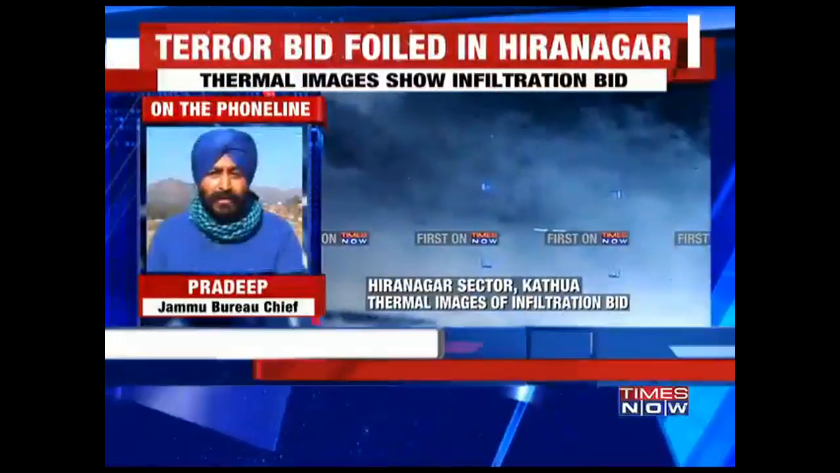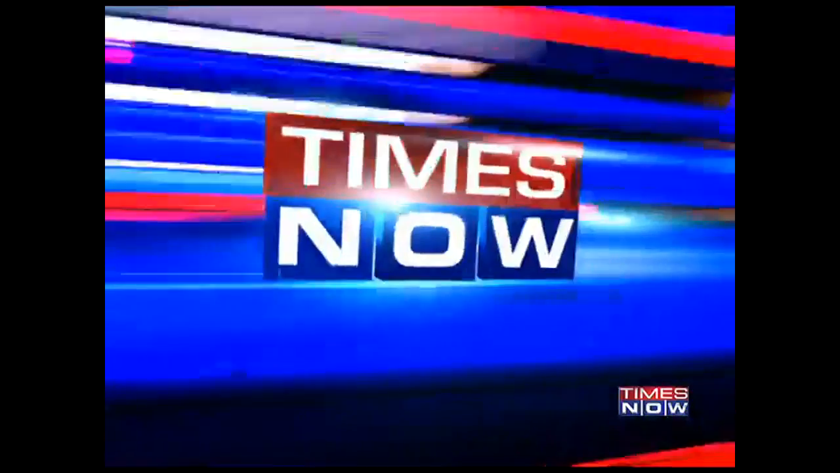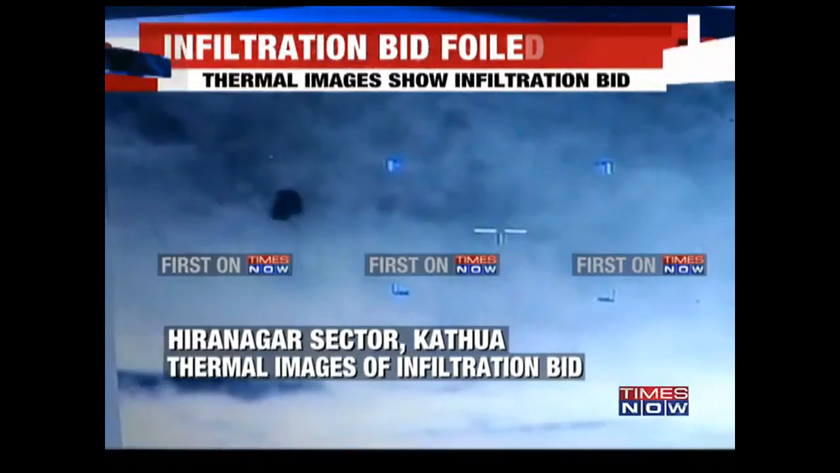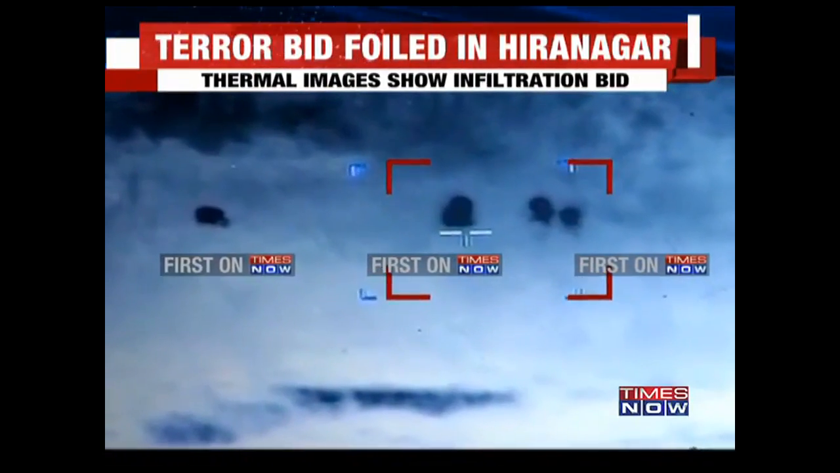This time, as you're pointing out, Pradeep, obviously security forces were able to retaliate and fire back and prevent this infiltration bid. But we're given to understand that perhaps one of the terrorists could have been injured in this. He was perhaps dragged back to the Pakistani side. And also, when did this incident take place? These are visuals, I understand, from Wednesday.